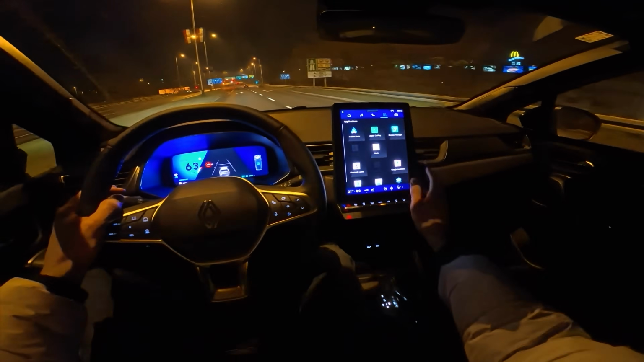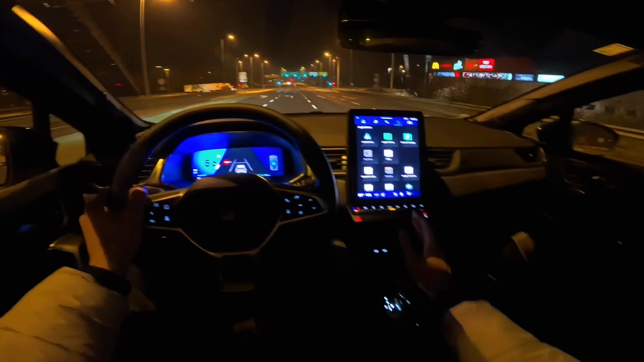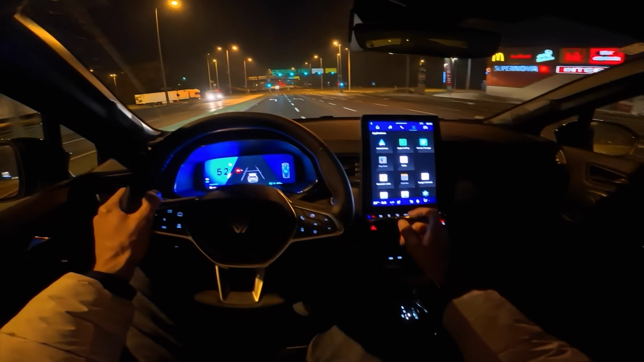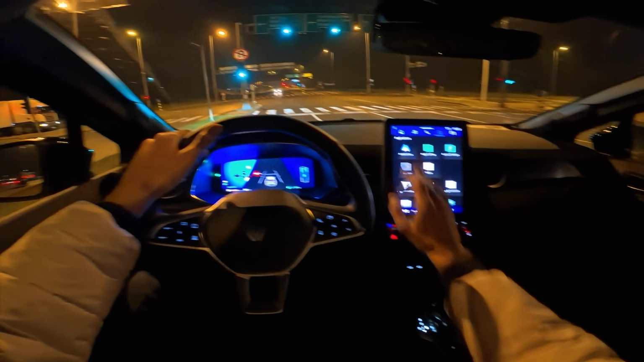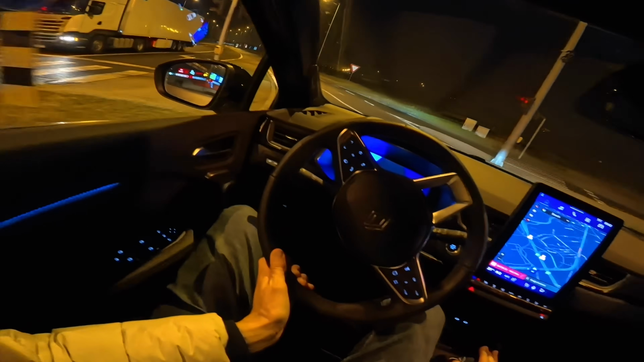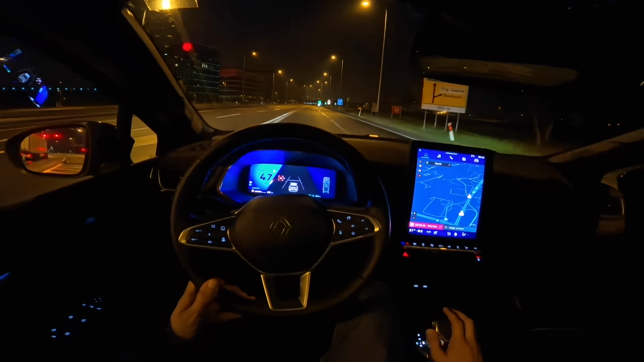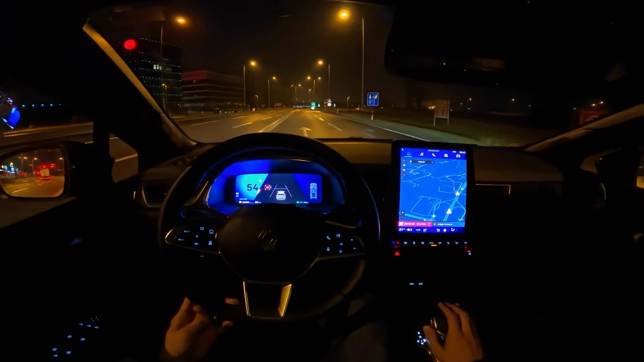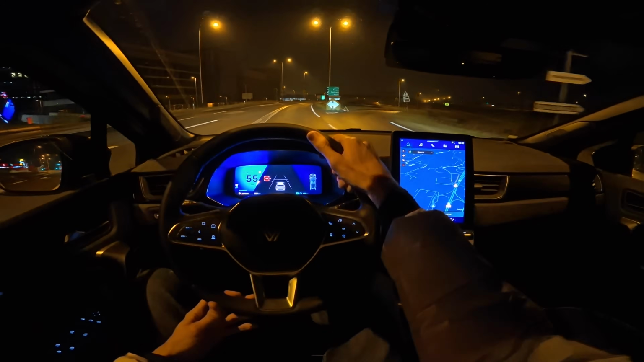This new system, you can see here the big icons. You can actually use the Google Store or the Play Store, and you can download Waze, so you don't have to actually use Apple CarPlay or Android Auto. You can directly download apps like Spotify as well through this new system.